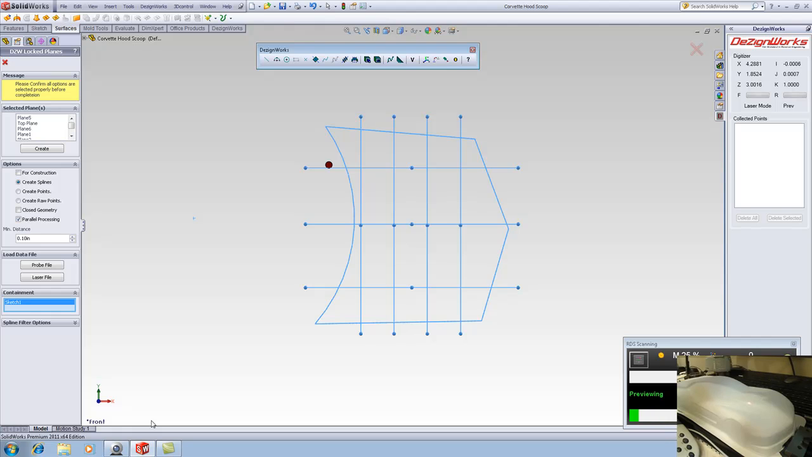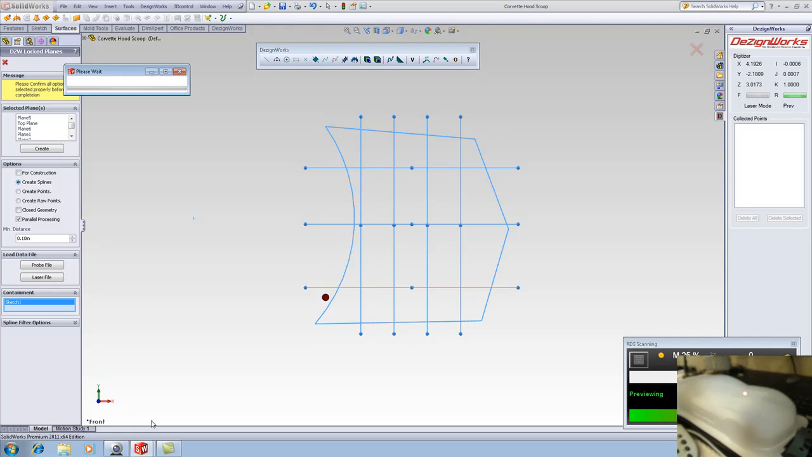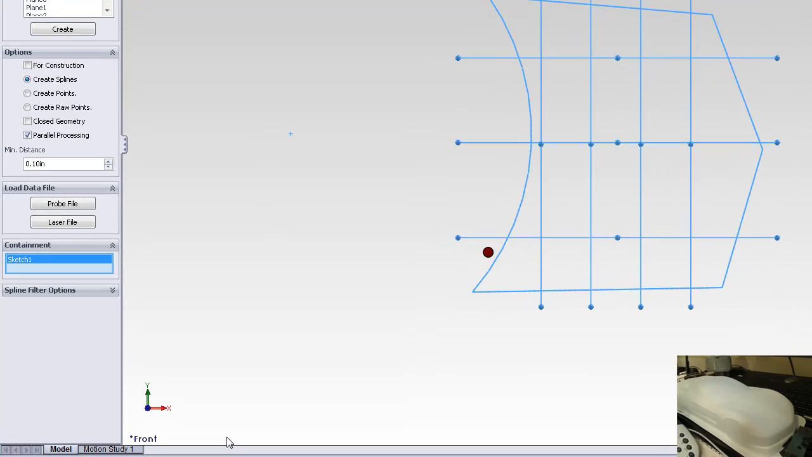So we're going to go ahead and create this. It's going to process the data. And in a second here, you're going to notice that some cross sections have been added to the feature tree in SolidWorks. We'll utilize SolidWorks to build our car hood. Then we'll go ahead and build the hood scoop.